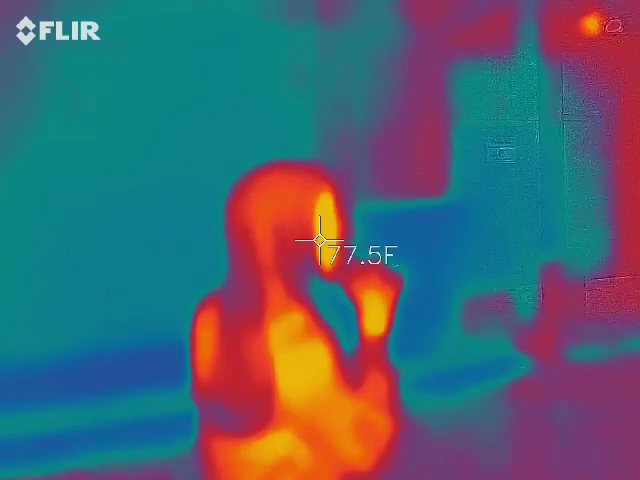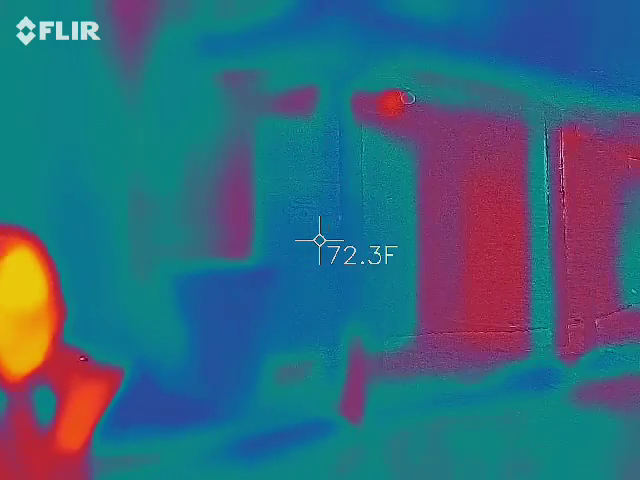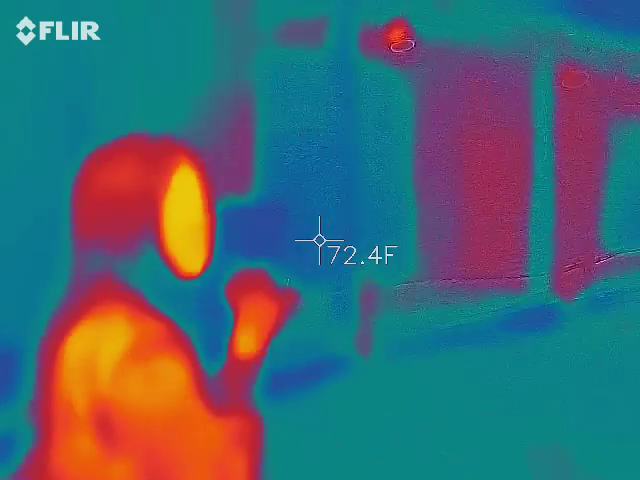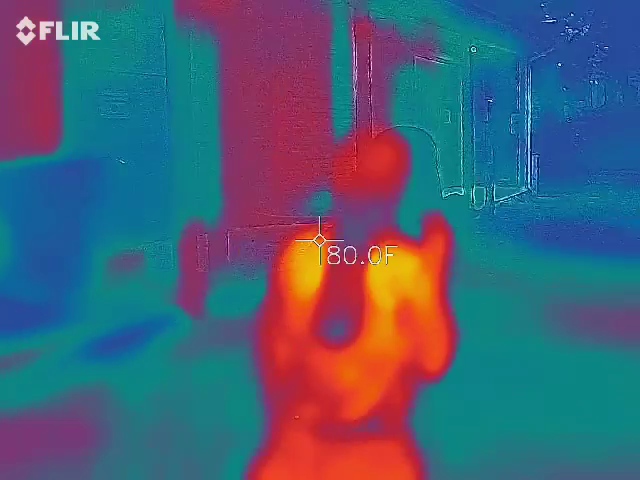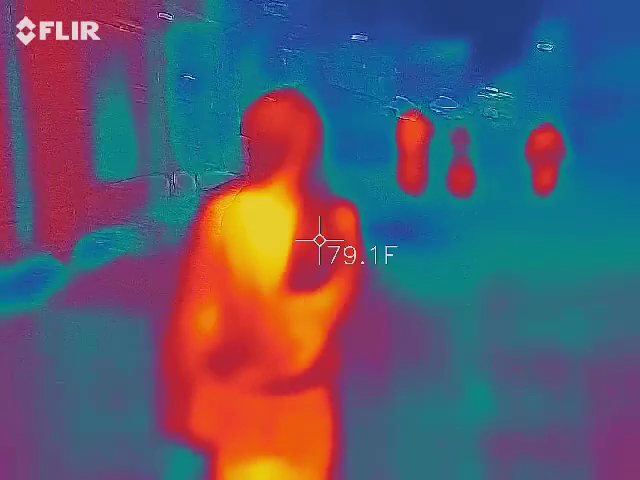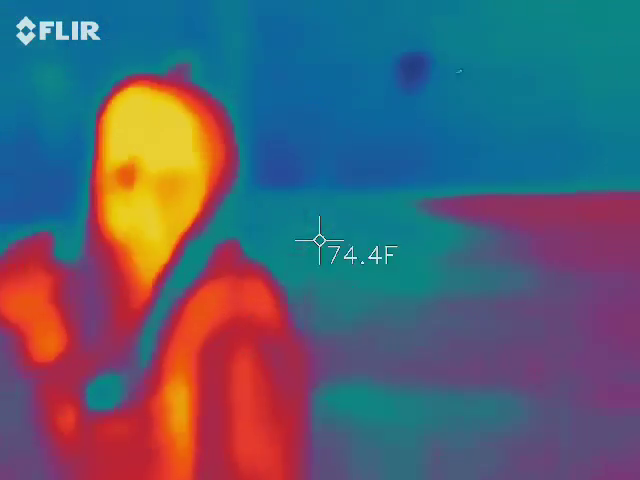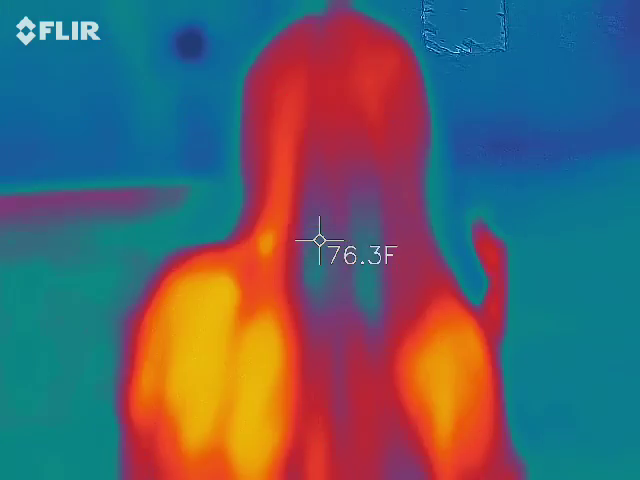How many doors are on the back side of the bar? Dude, let's go over here. We'll go over here towards the barn.